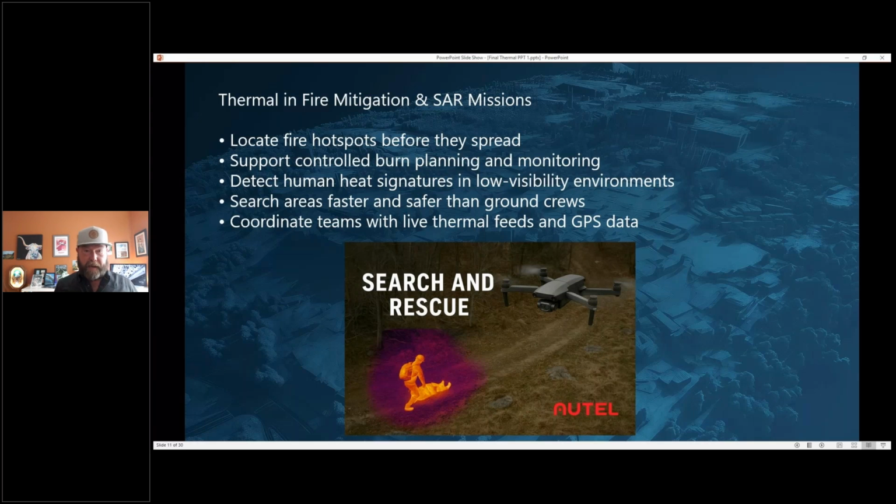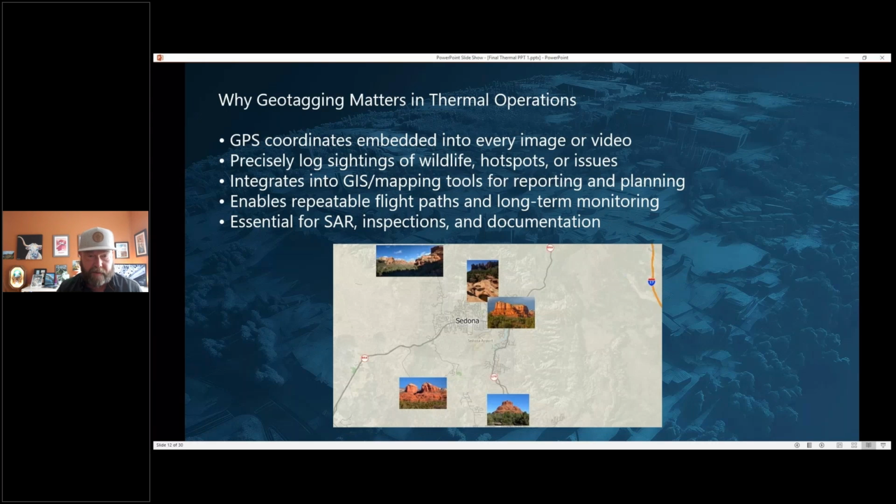So geotagging, it's the same thing as you can see here. It's like your iPhone, for example. It knows where those photos were taken. Basically, all the drones, at least all the Autels, do that geotagging. And a lot of the other brands do too.